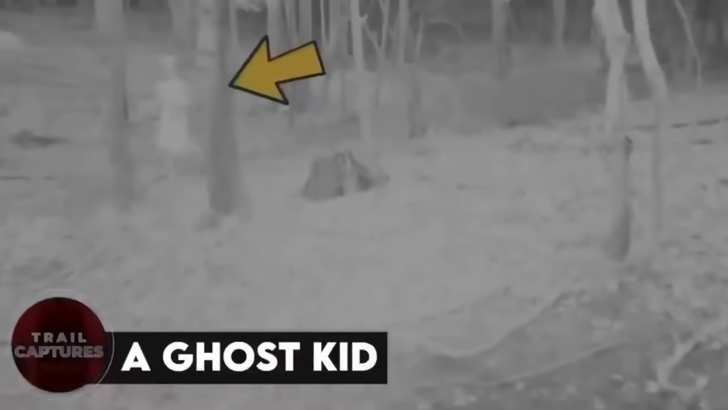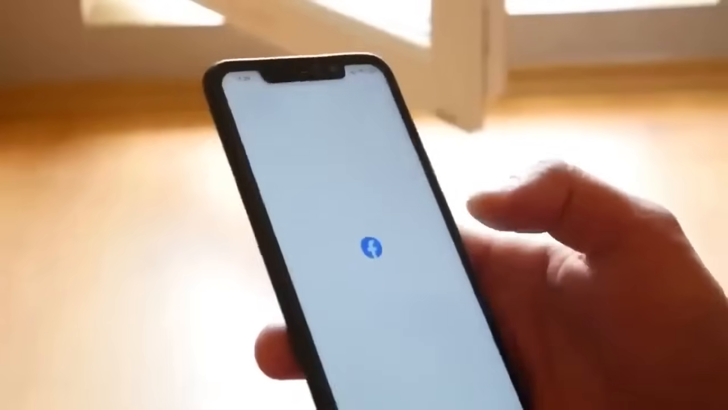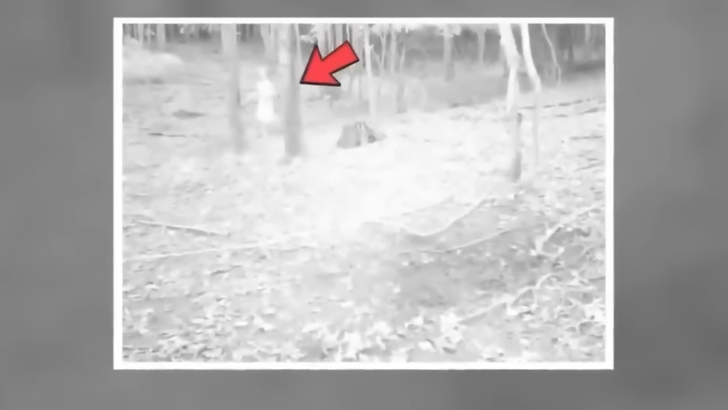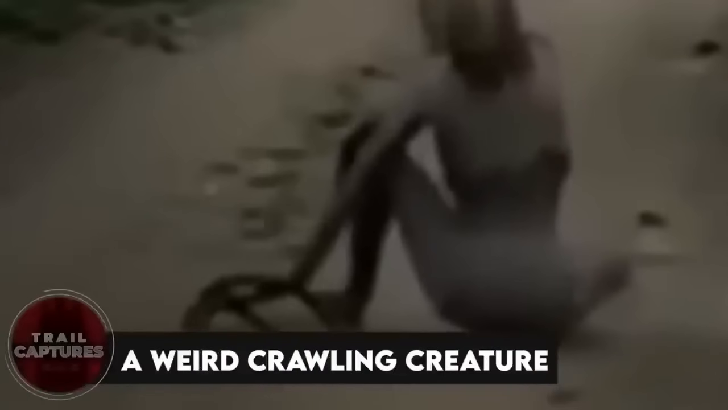A ghost kid. Look closely and you will find a kid walking around in the woods in this picture. When the man uploaded it on Facebook, he was asking others if anyone knew who the kid was. And surprisingly, no one did. The kid's presence and identity remained unknown forever, leaving everyone until today to wonder who it was and what happened there.